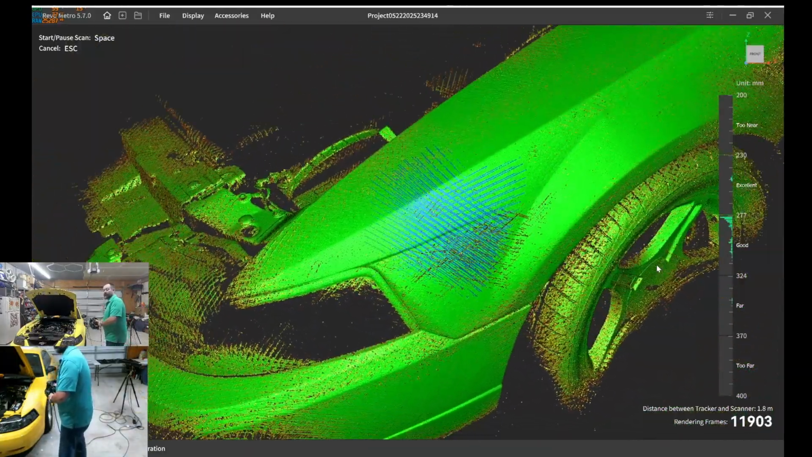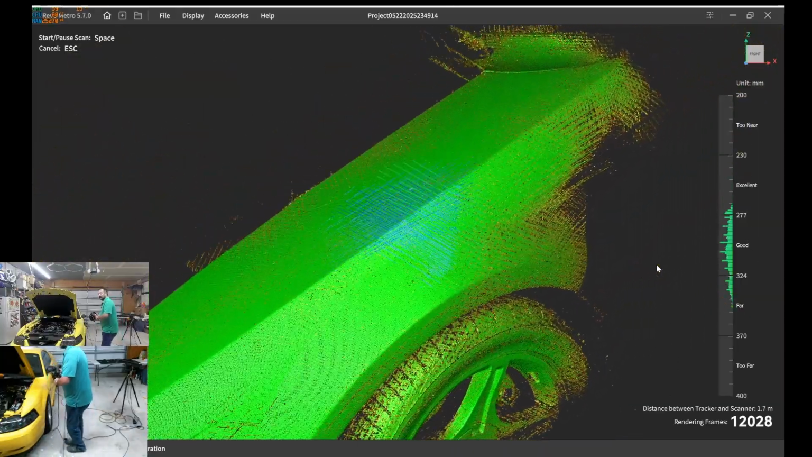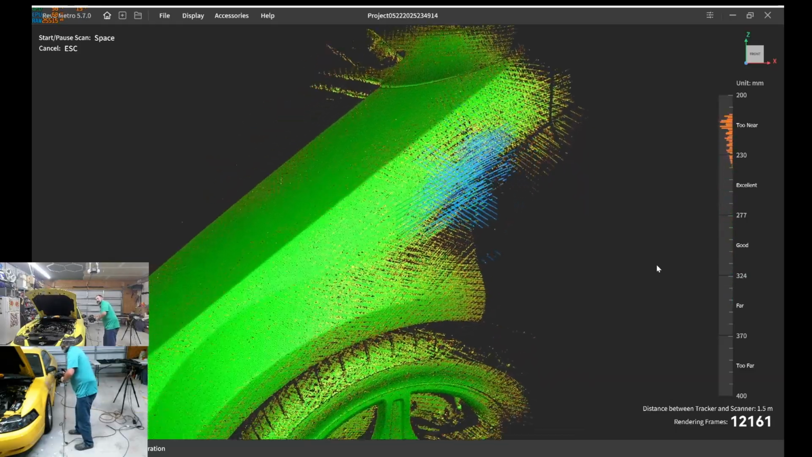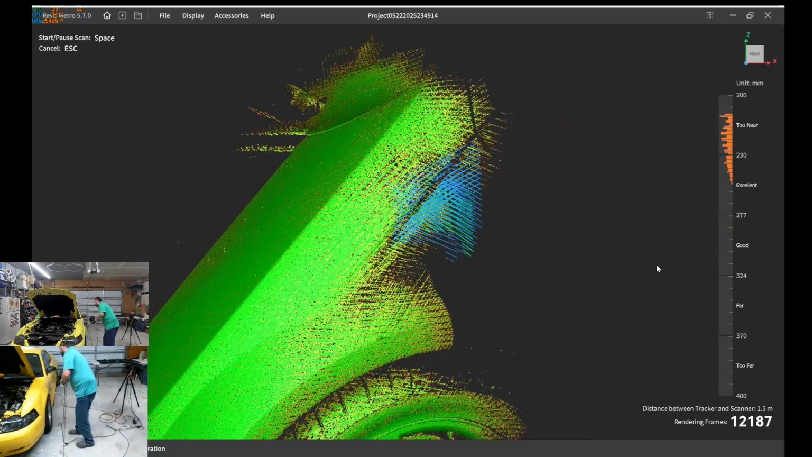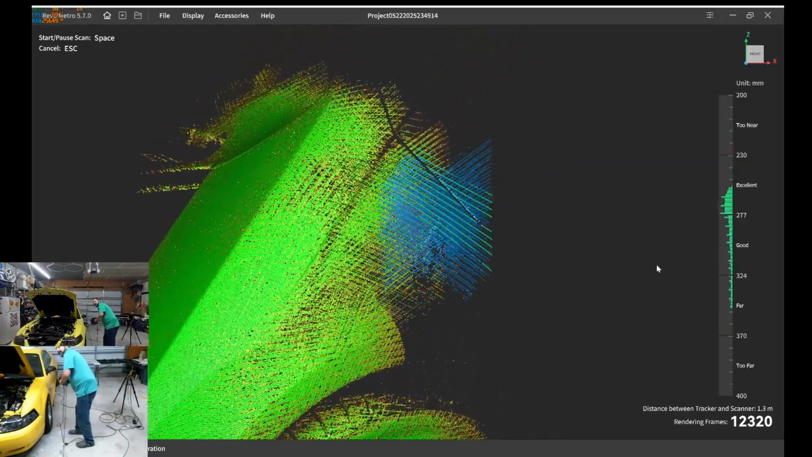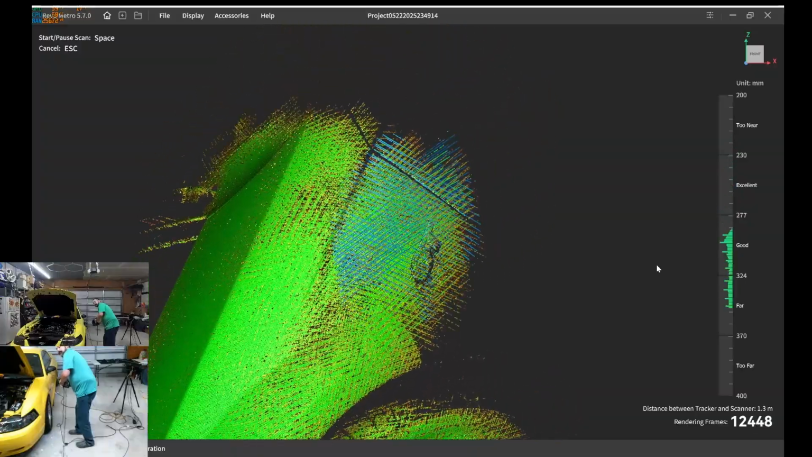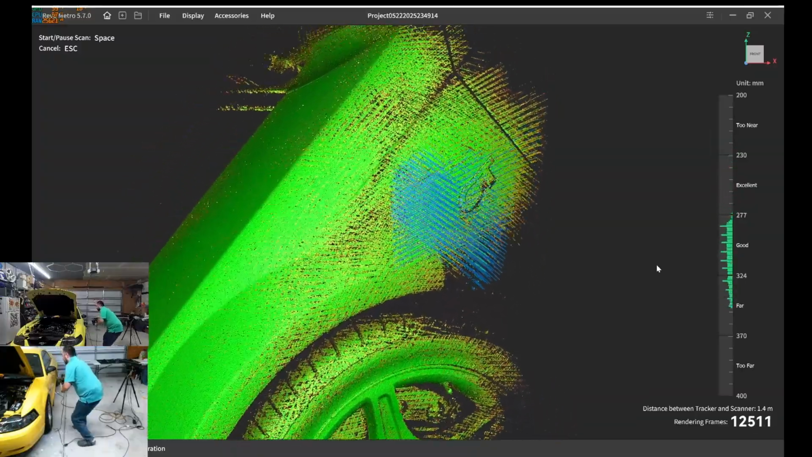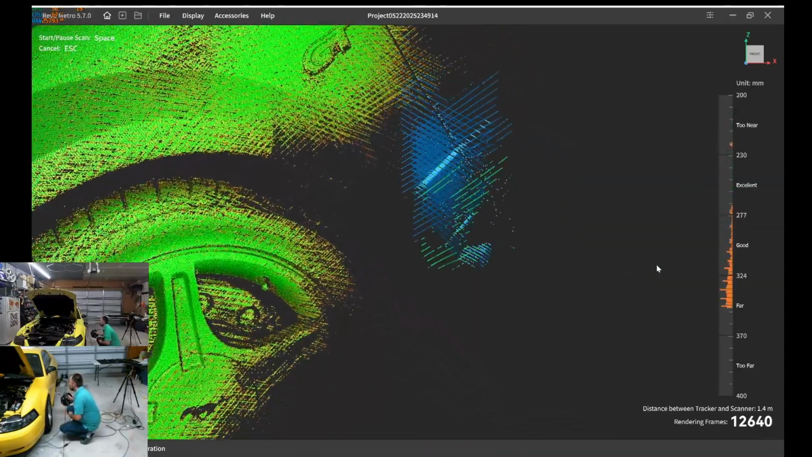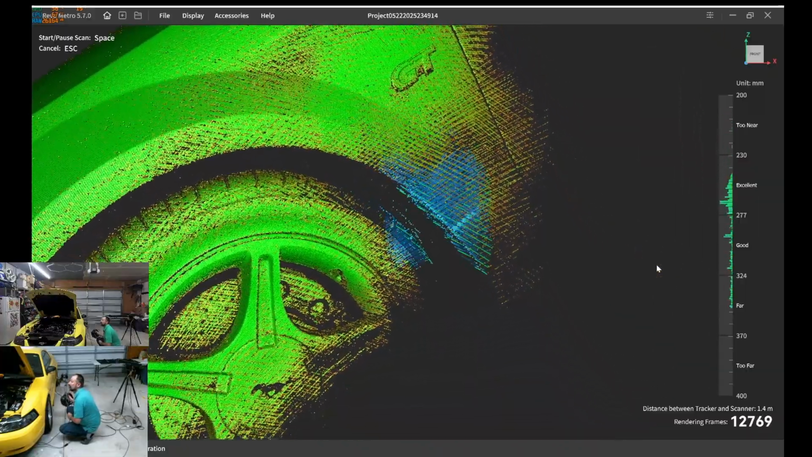Again, my ADHD is kicking in. We're scanning the fender, right? So let's scan the fender. I'm a little too close. That's my fault. I'm backing up right now. And that's a chrome level. Let me get that filled in. Let me go ahead and follow that arch.